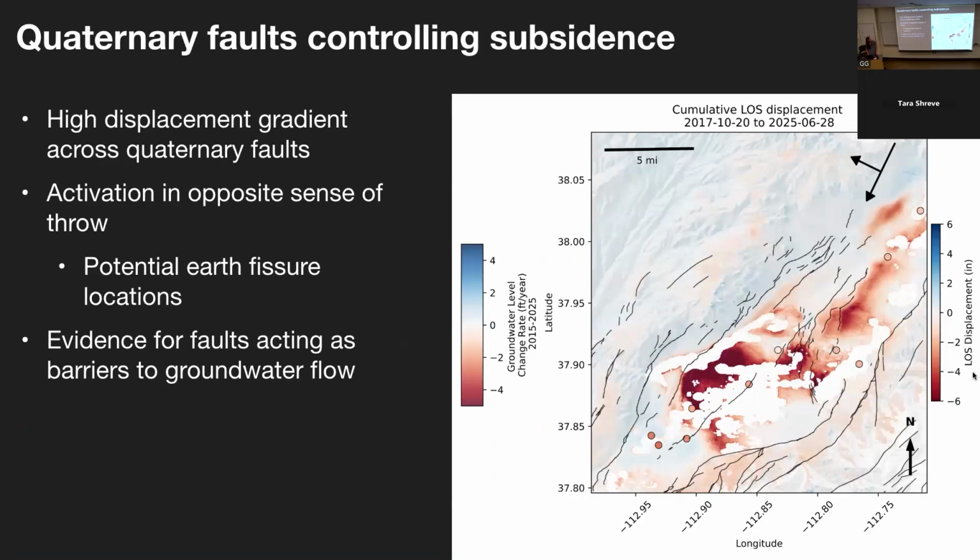In addition to measuring the amount of volume change in these aquifer systems, we've also noticed, and this has been observed in other areas around the world, that faults that have been mapped can coincide with high gradients of displacement, indicating that these faults are acting as barriers to groundwater flow. Here's an example of cumulative displacement in Parowan Valley, where we can see those red areas, how they're bordered by the Quaternary faults that have been mapped.